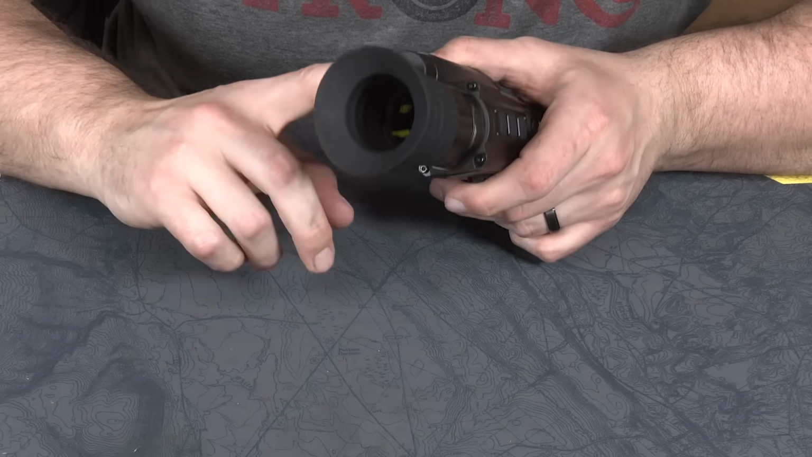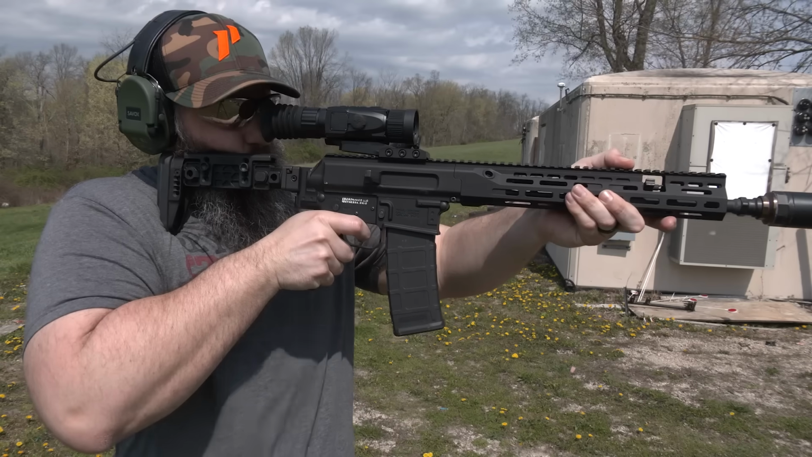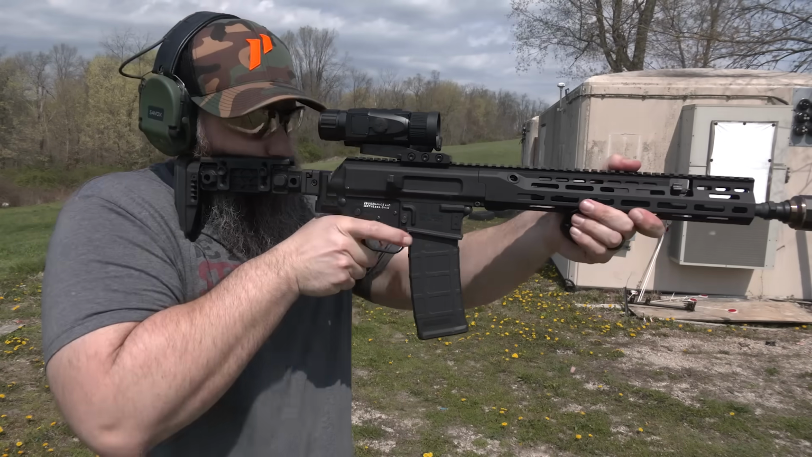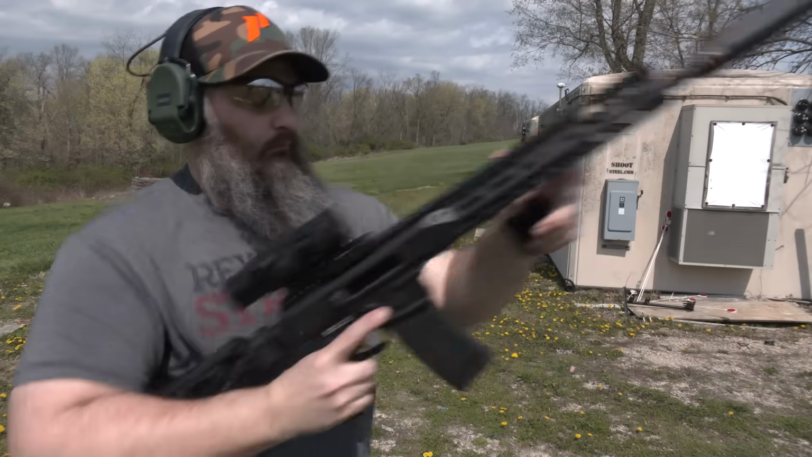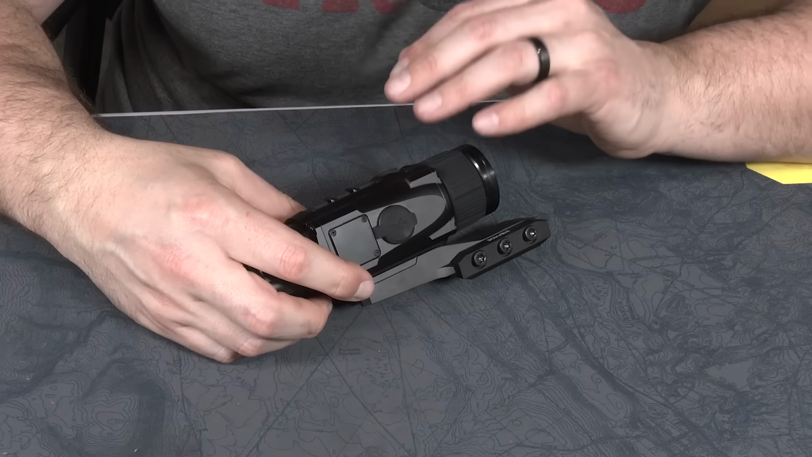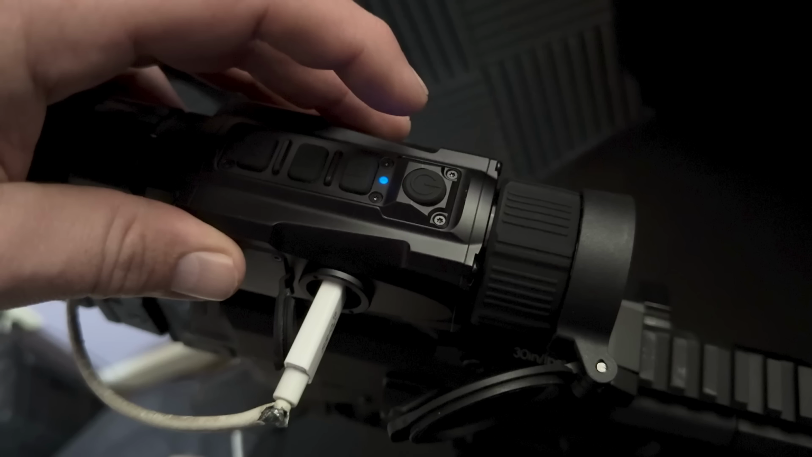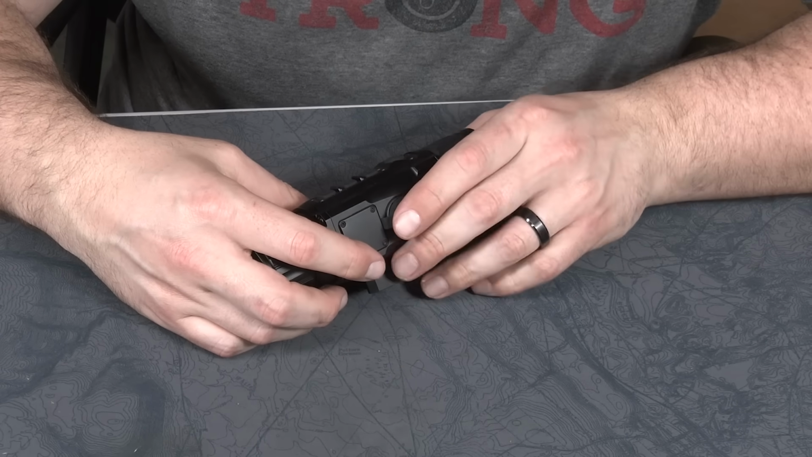And it has a rubber eyepiece here for when it's really contrasty outside, super bright. You're going to want to use that sort of thing, but it comes right off if you would like it to. And as far as data transfer is concerned, if you want to get the files off of this, there is a USB-C port right here. You jack it right into your computer, pull the data over, and then shut her down.